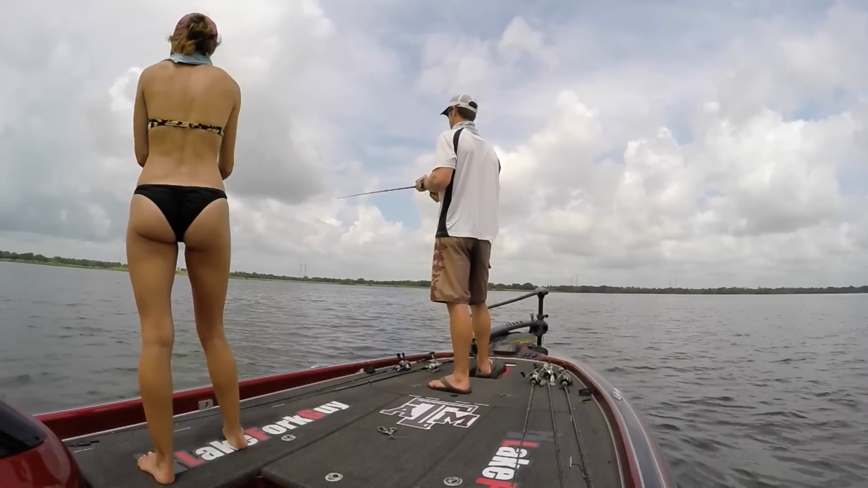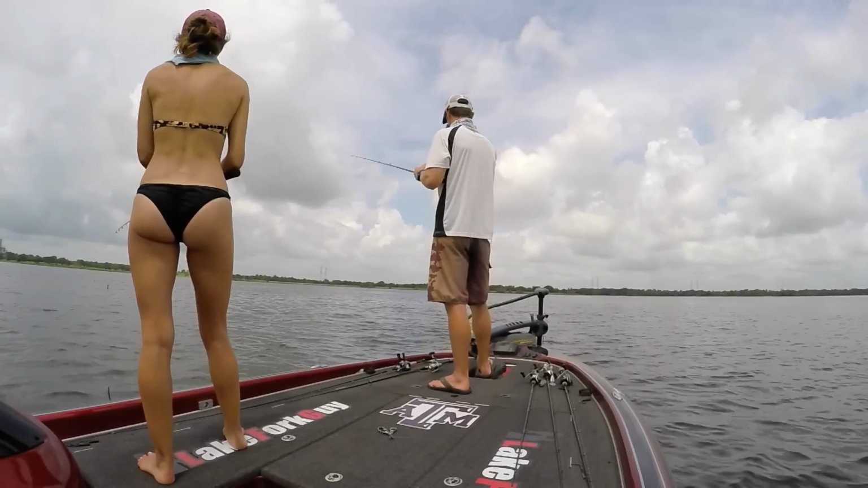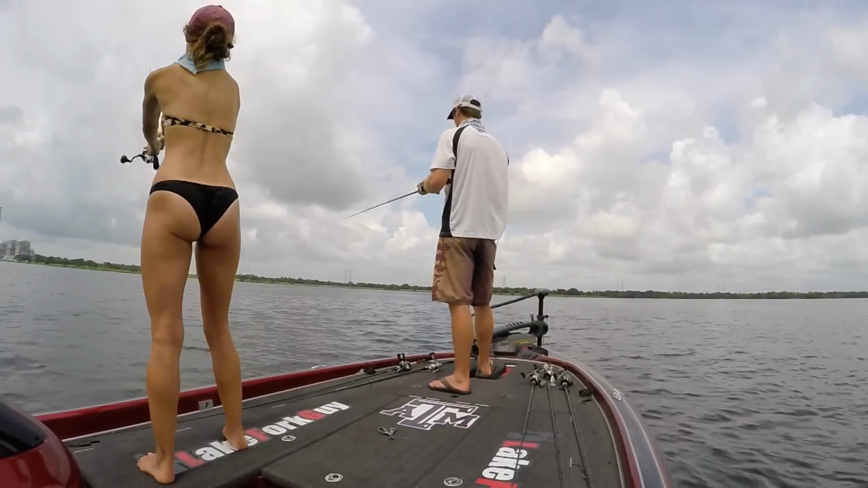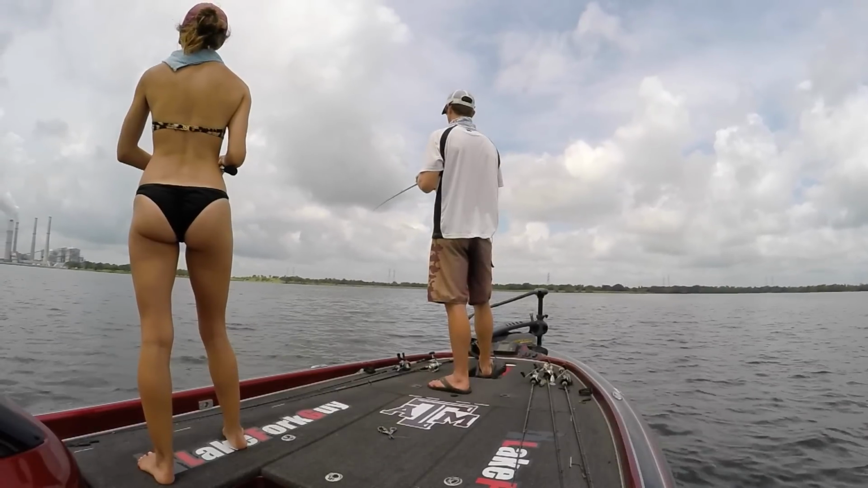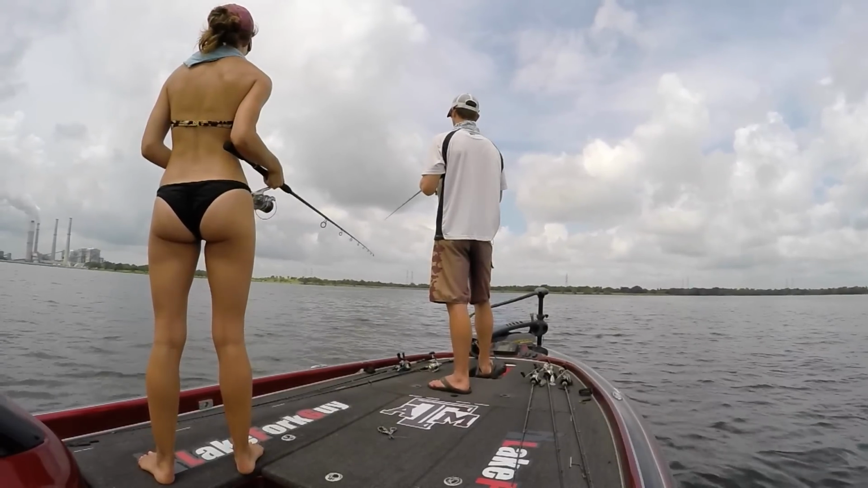Guys, sometimes you just need a hug. After you've lost so many big fish, you just need a hug, especially from a hot girl in a bikini.